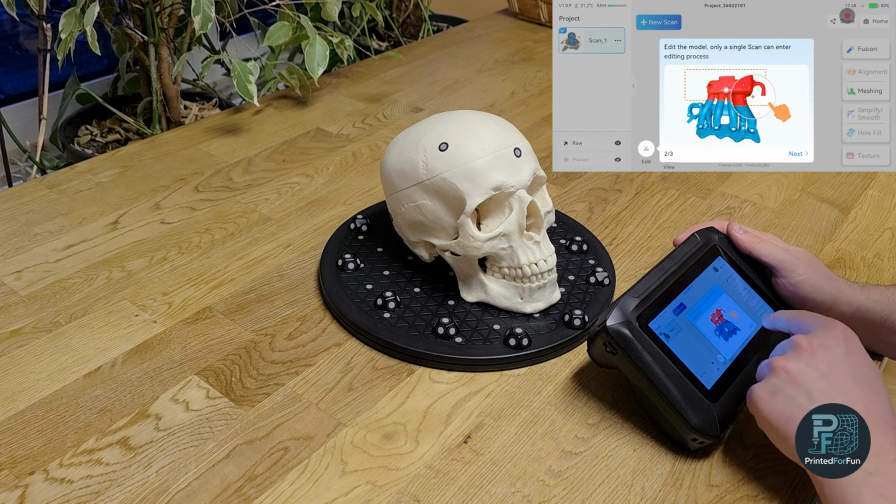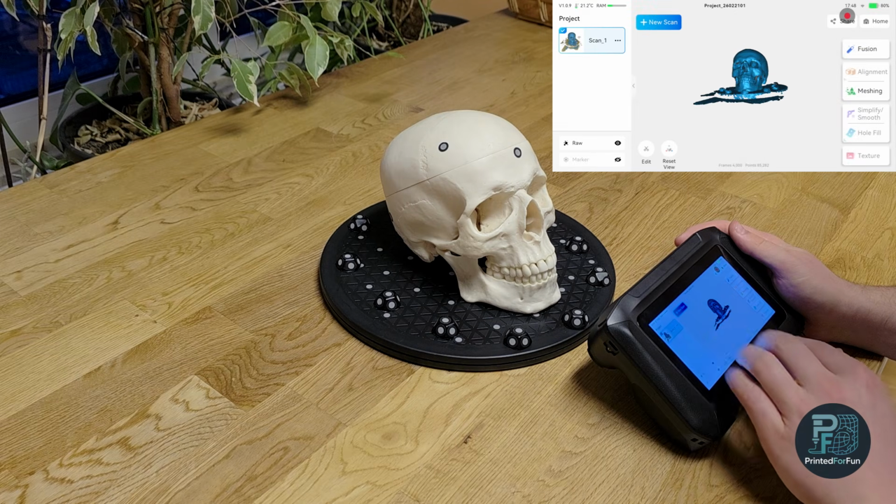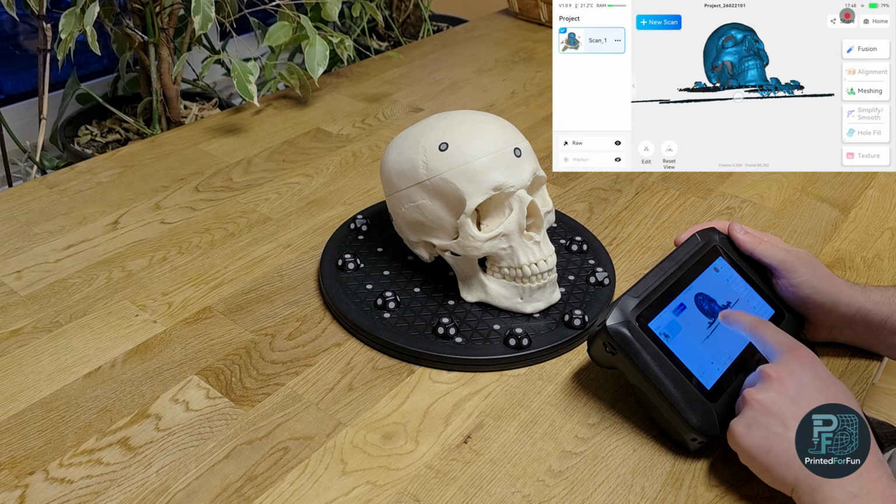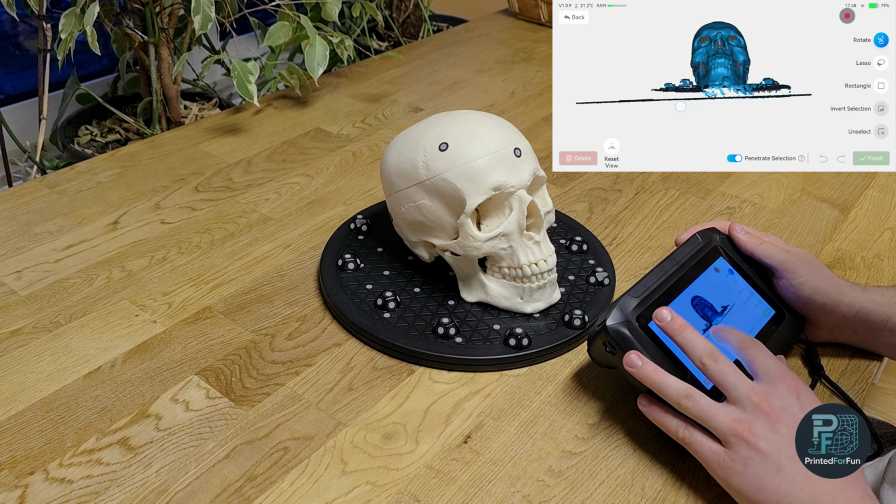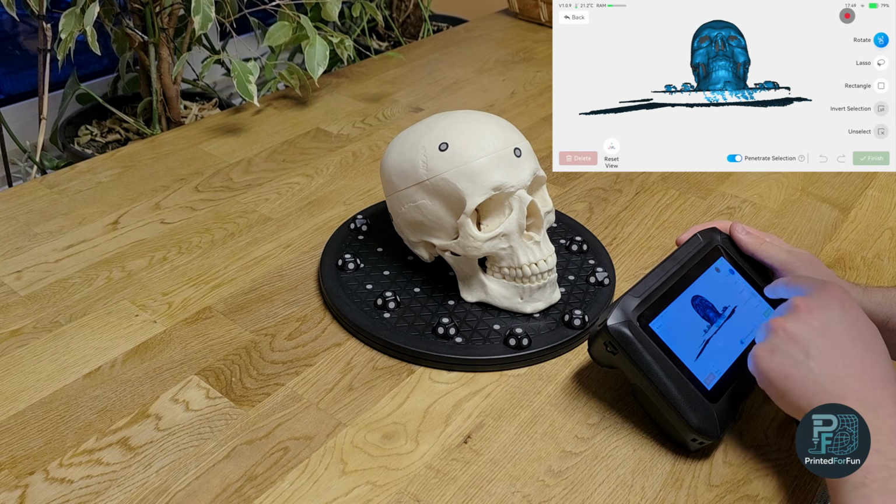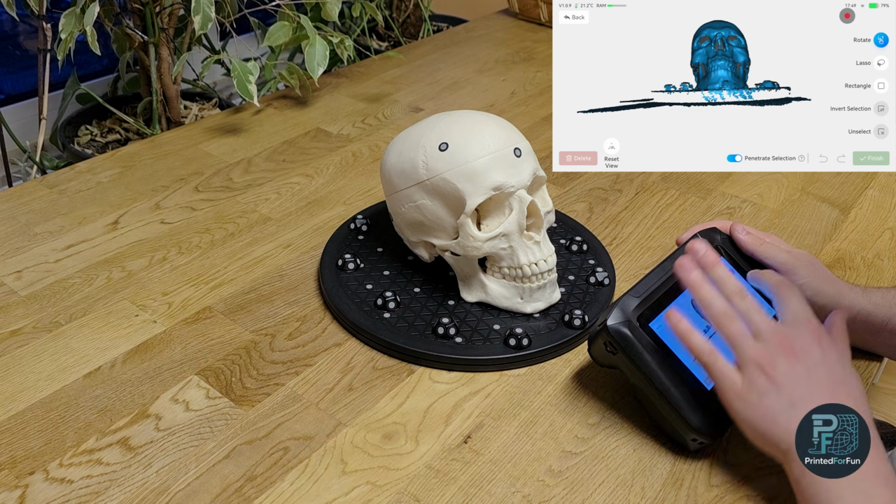Let's have a look. Okay, here's the quick start menu because I just updated the firmware and reset it. And now the first step I will be doing is deleting the unnecessary additional data here in the scanner, because I don't want to process the data that I am not going to need.